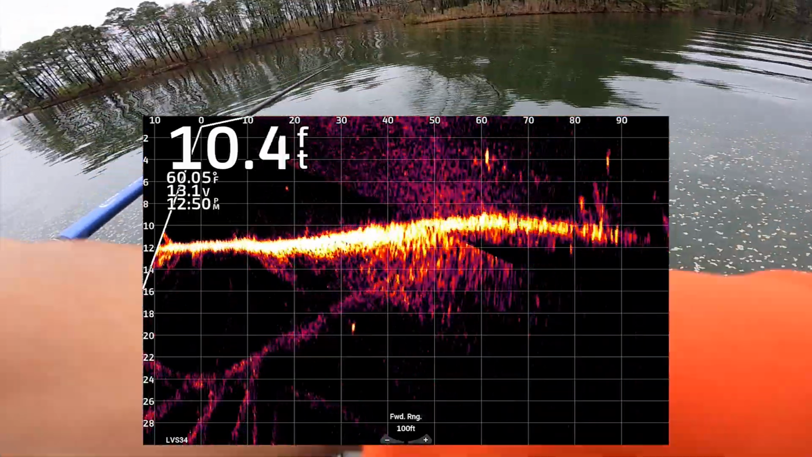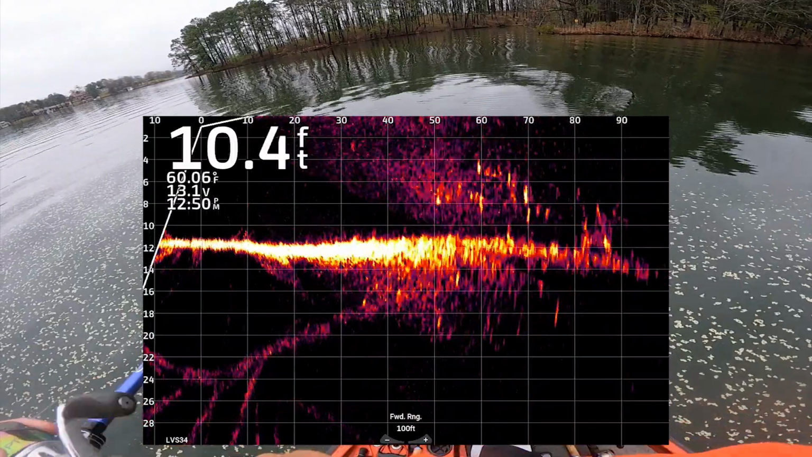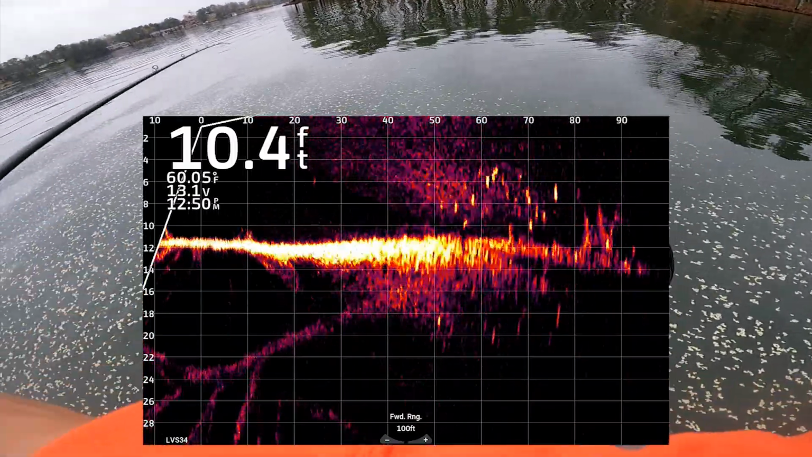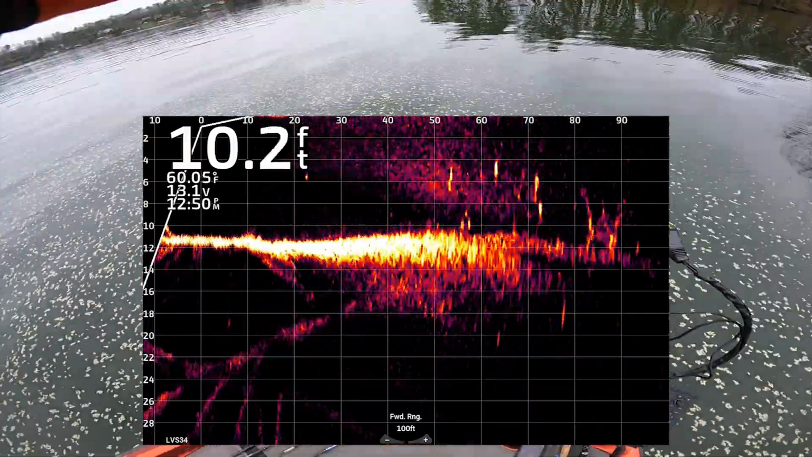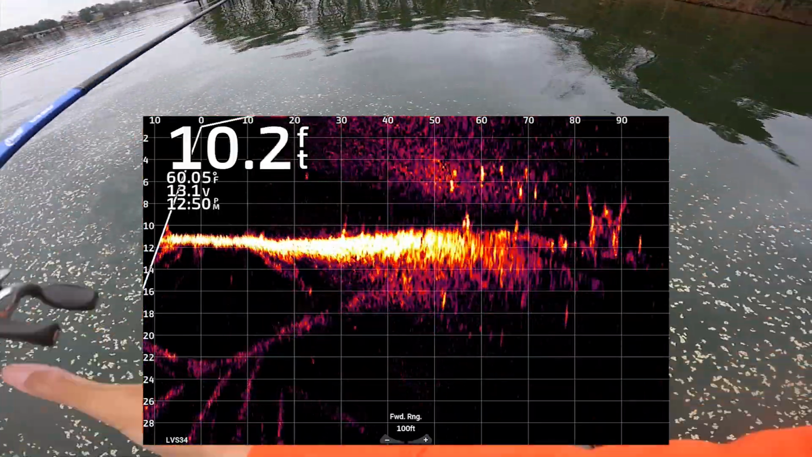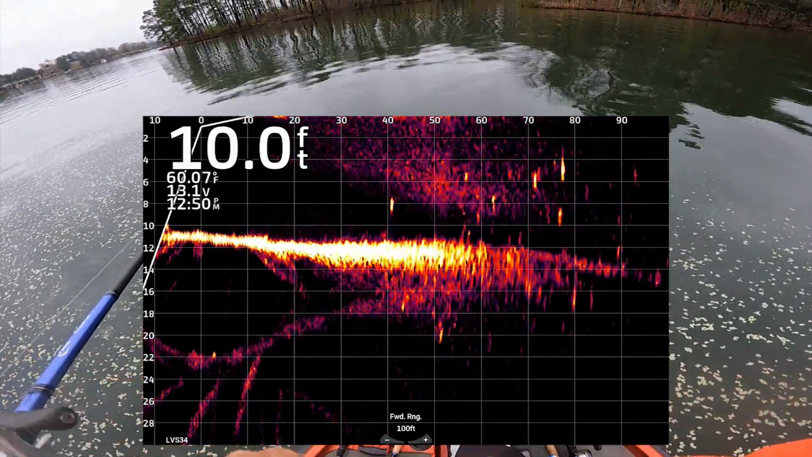Oh, missed one. Look at all those fish. I might have caught the biggest one right off the bat. But y'all gonna see it, for all my guys that want to see and learn. Look at them fish. There they go.